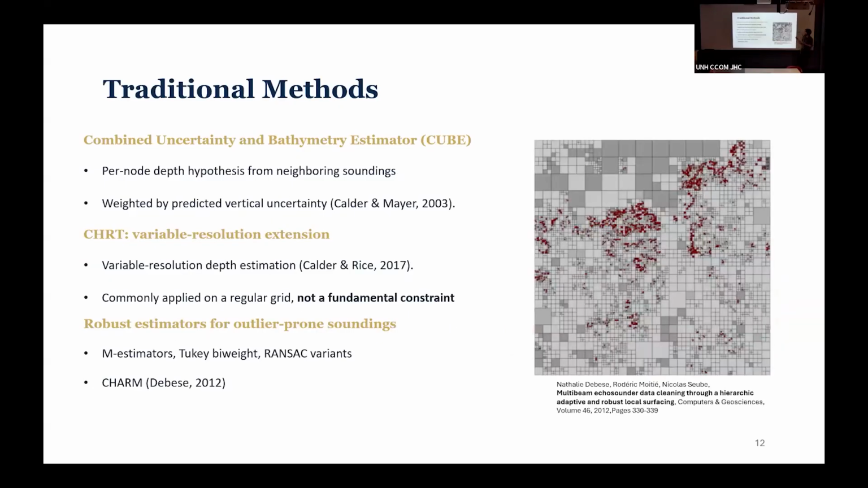There's also methods, such as CHARM, that estimate surfaces on top of the soundings. So you create sub areas. You can use an octree, for example, similar to how the hierarchical part of CHRT is made to create smaller areas based on your sounding density, and you try to estimate surfaces with them.